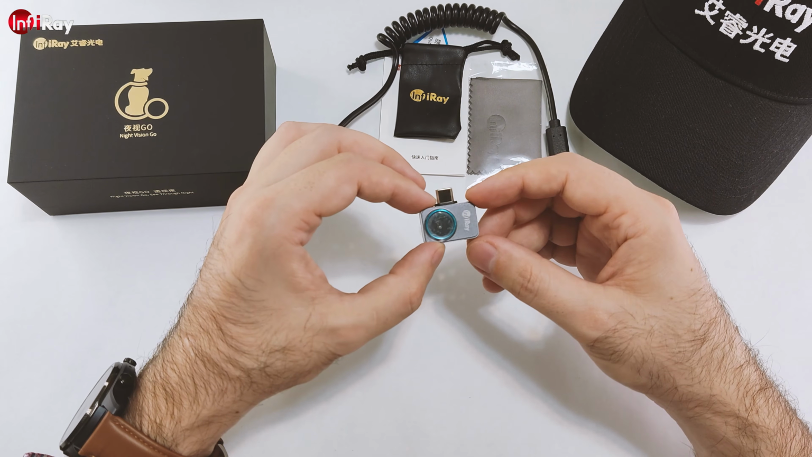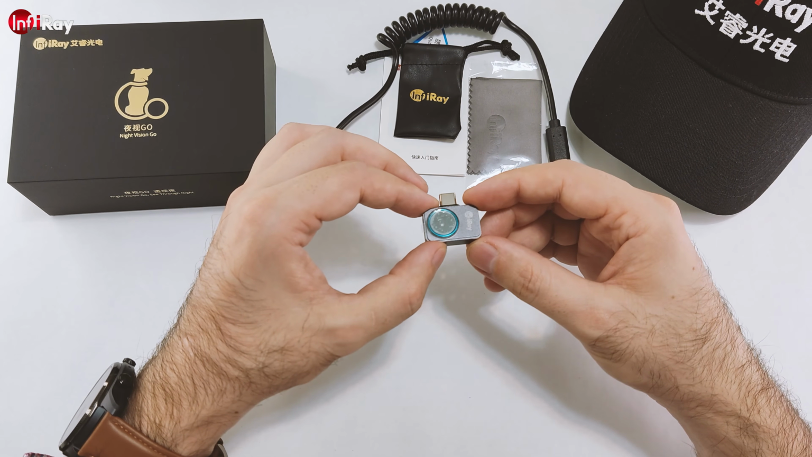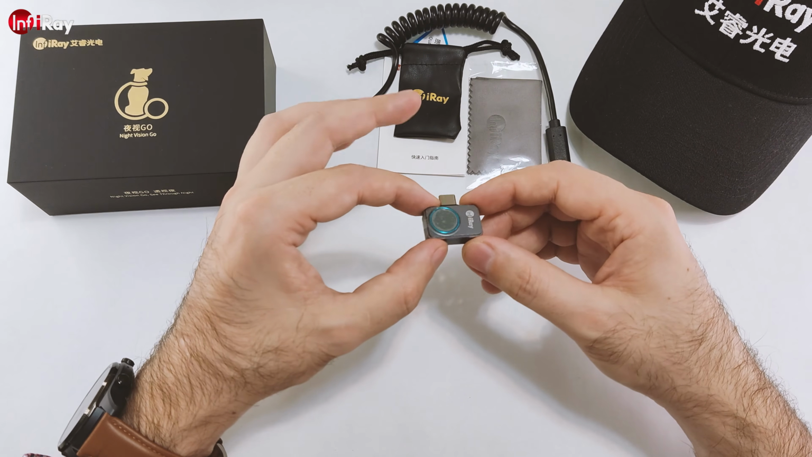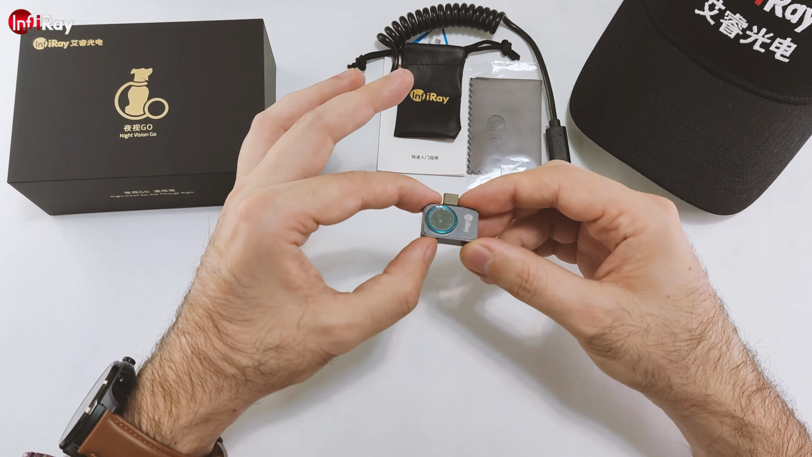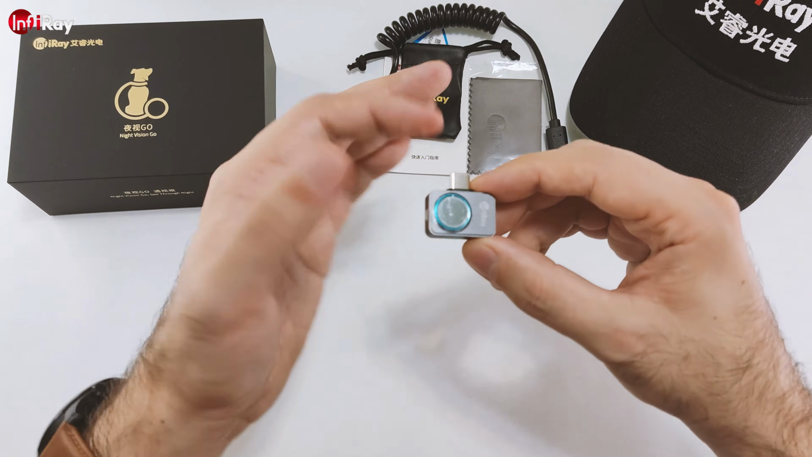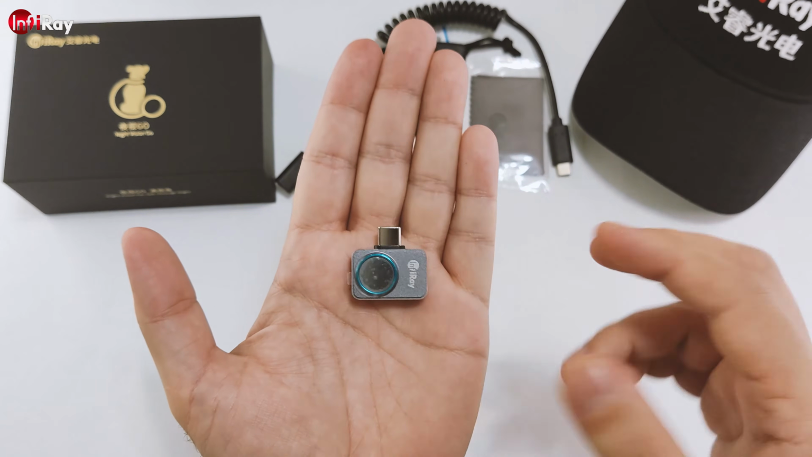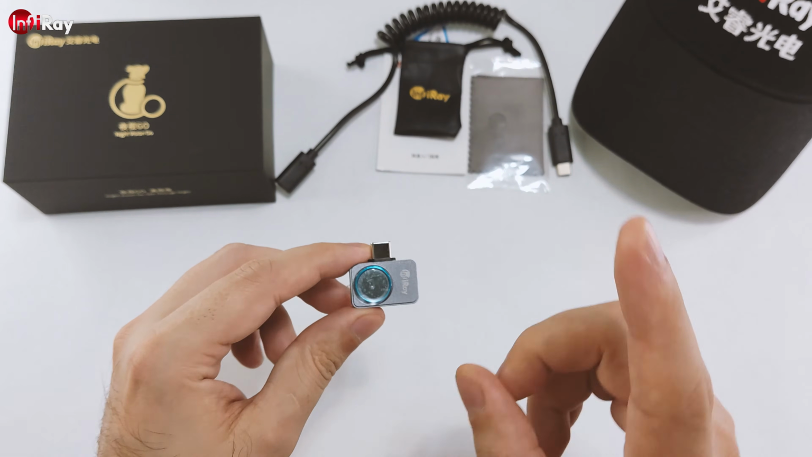Now, until the end of the video I'm going to play some long minutes of testing so you can observe very well how this little device performs in everyday life and in different circumstances. So let's see it.